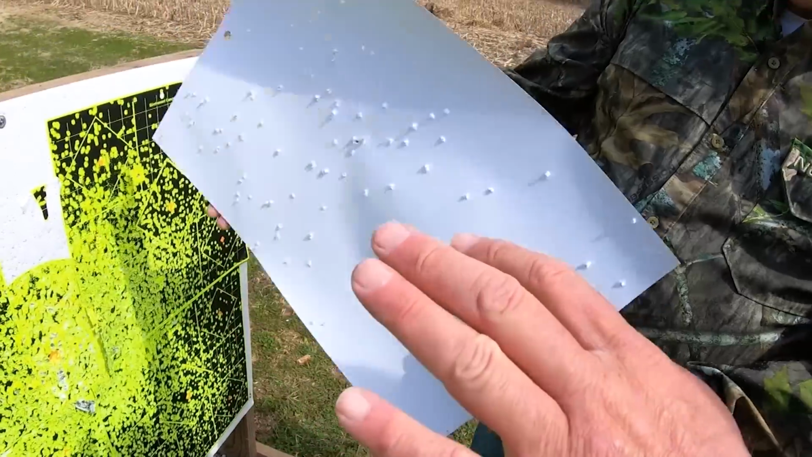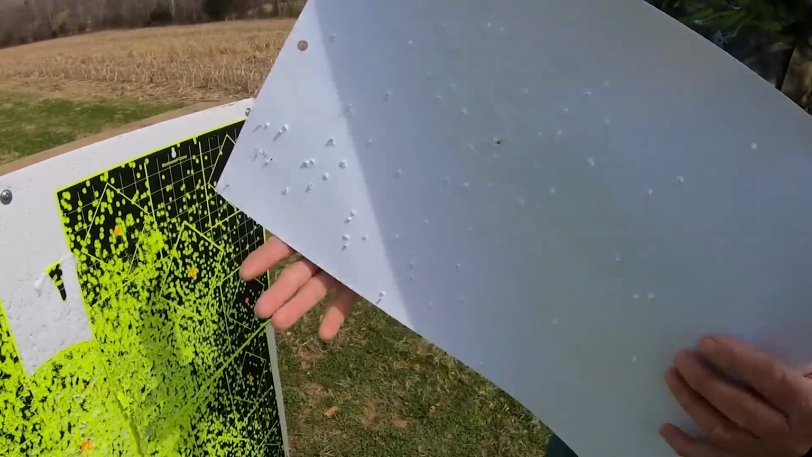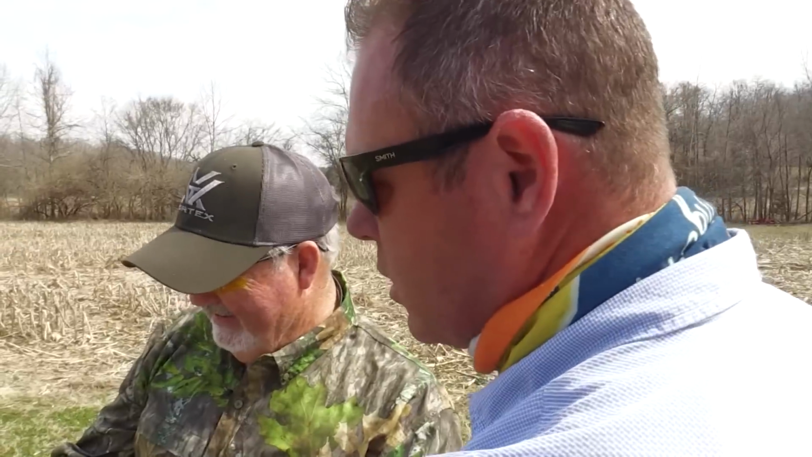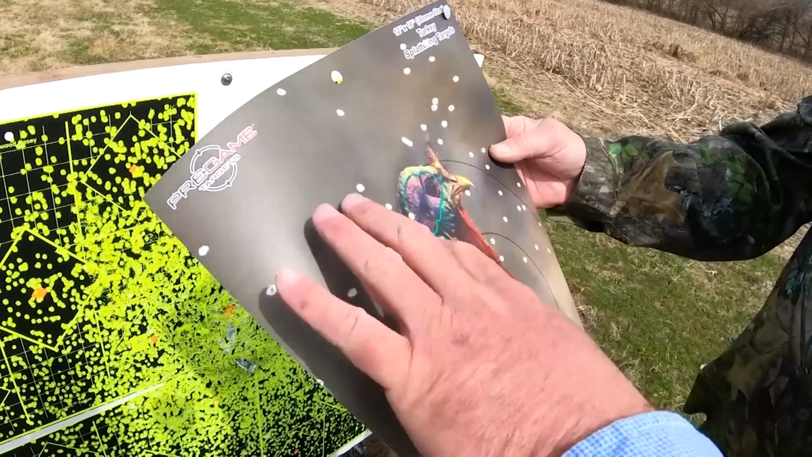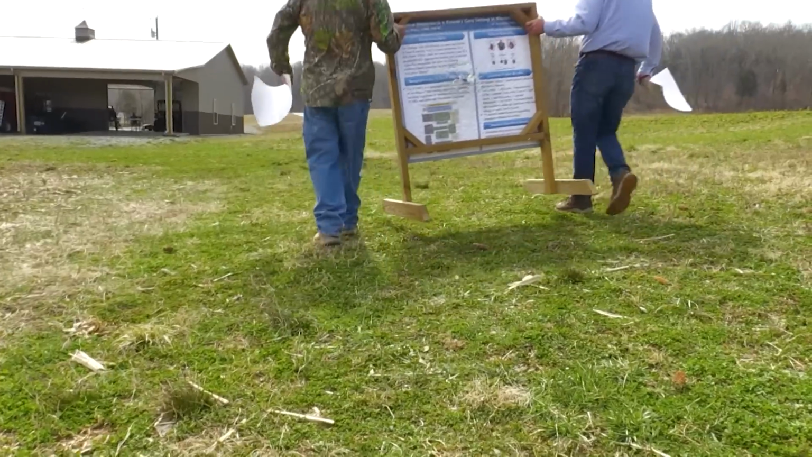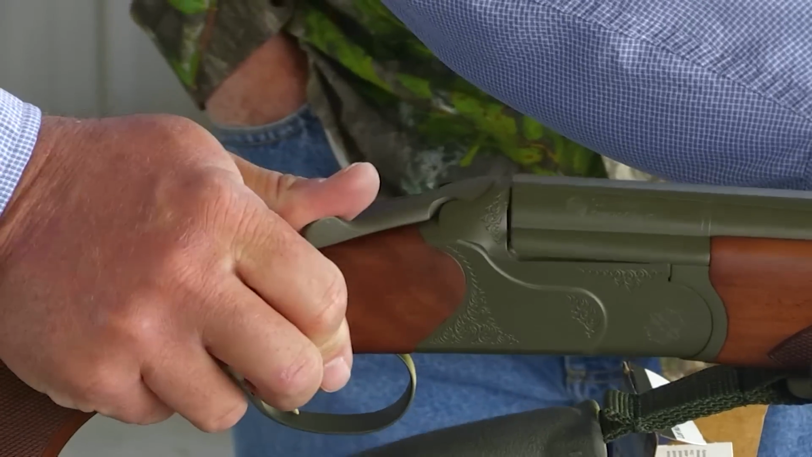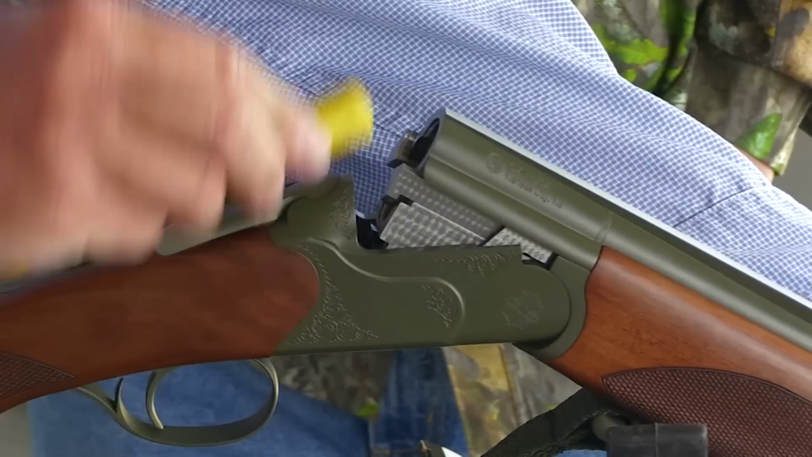But the difference is the amount of holes in there. These are 5 shot, a lot bigger shot, but they weigh the same. So the amount of energy that you've got here, not near as much as the tungsten shot that you put on there before. I recommend that we bring this in to about 35 yards and shoot your gun with a regular shell and see where the pattern is.